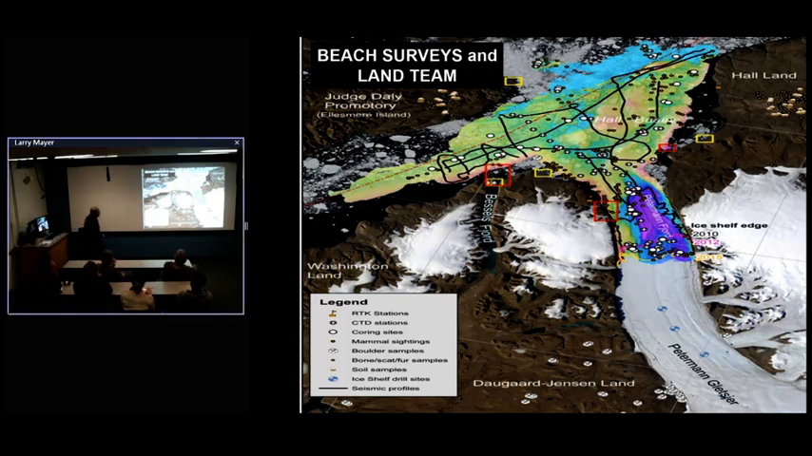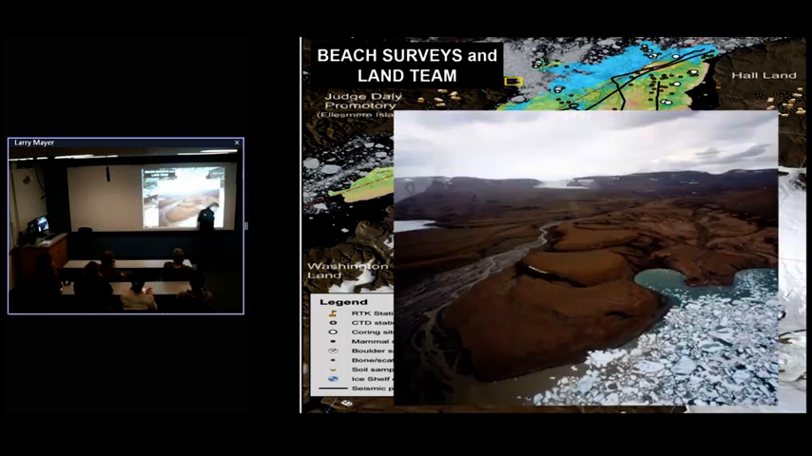And so for the beach teams, these were really interesting. You can see here a series of beach terraces, old stands of sea level, and the idea was to sample those and try to date those and try to understand at what time was sea level at what level. And then that helps understand also the rebound history, to put everything in a context of relative sea level.